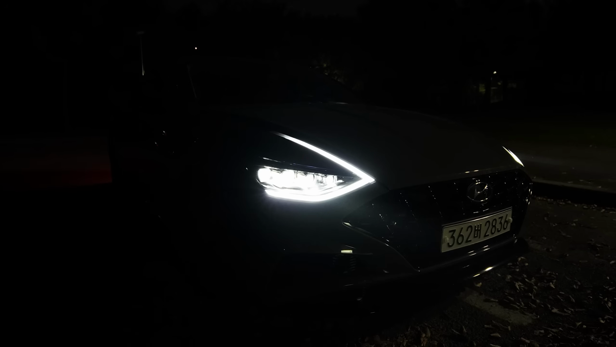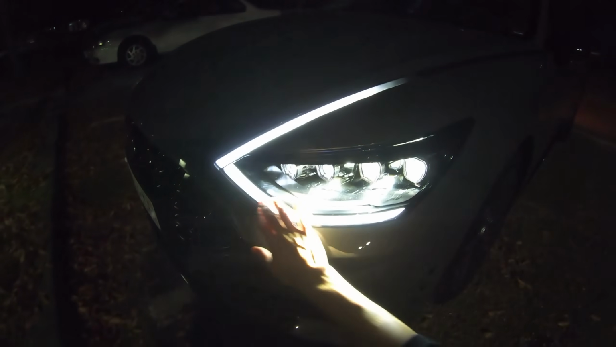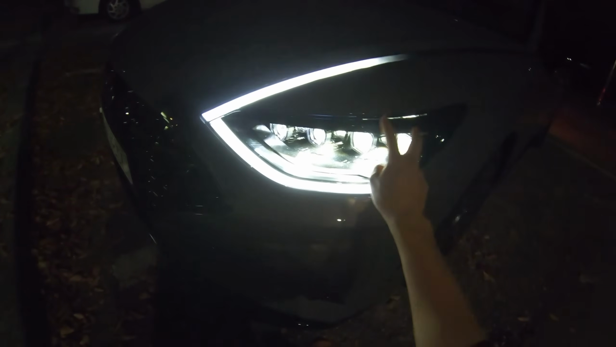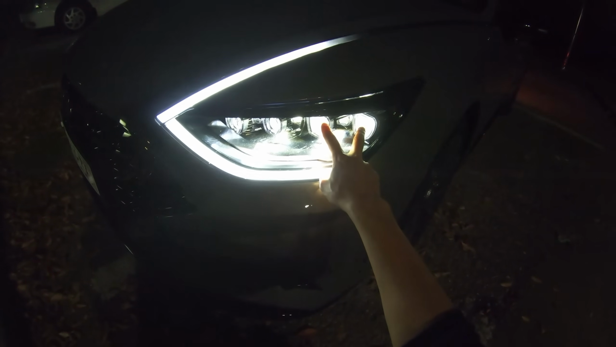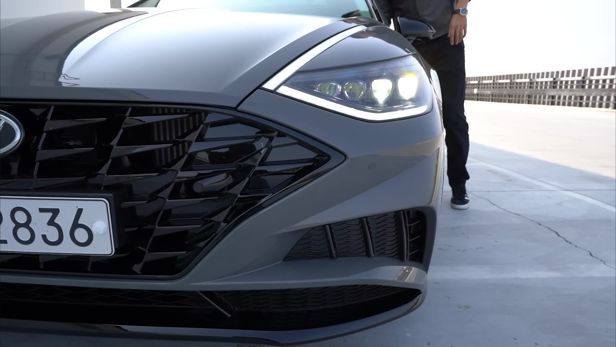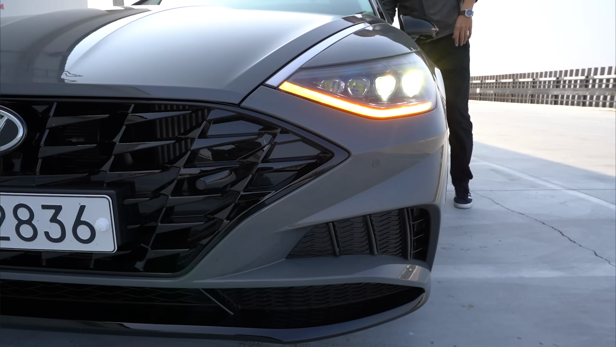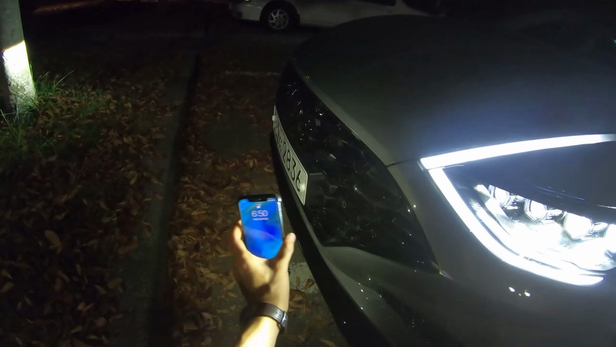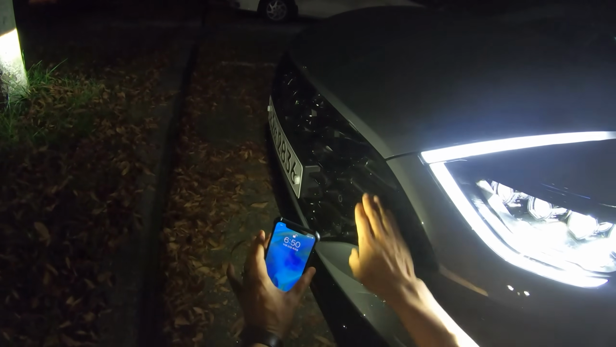Alright, it looks pretty similar from the outside. It still has that very distinctive DRL full LED headlamp system. The two outer sides are for the headlamp, and the two on the inside are for the high beam. And it's got a new grille. Hyundai is calling it a parametric jewel. I'm not really sure what they mean.